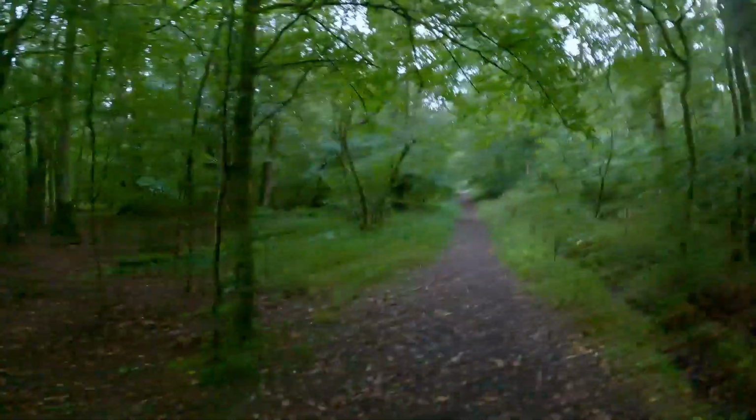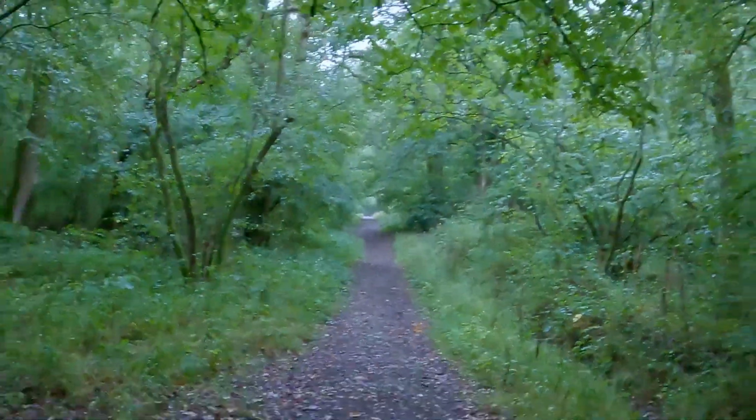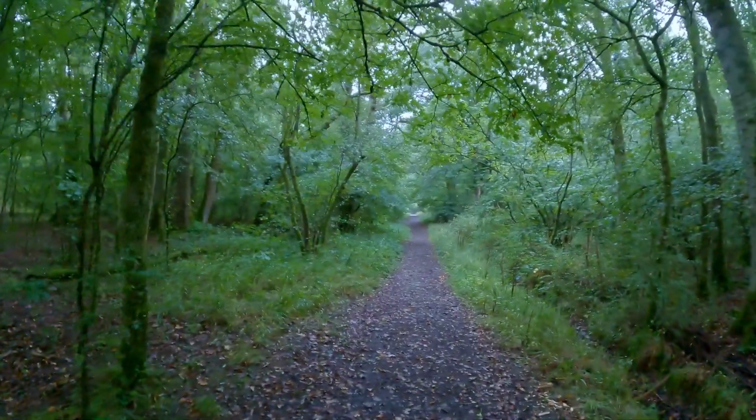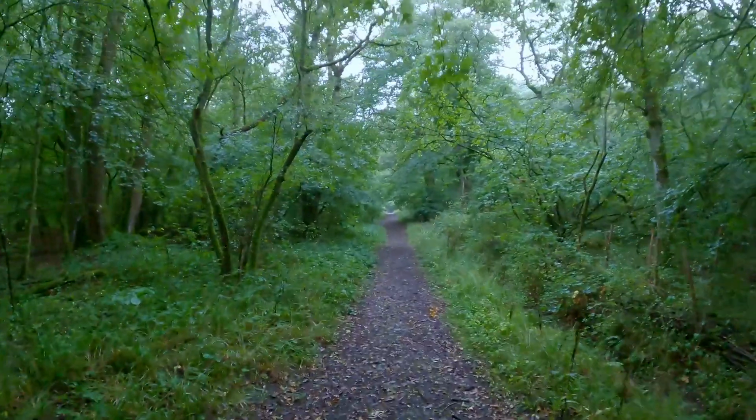Wednesday. Then I can leave it for charging on Thursday, where I go to the Forest of Dean, where we're going to go and find, hopefully, the deadliest animal in the UK.